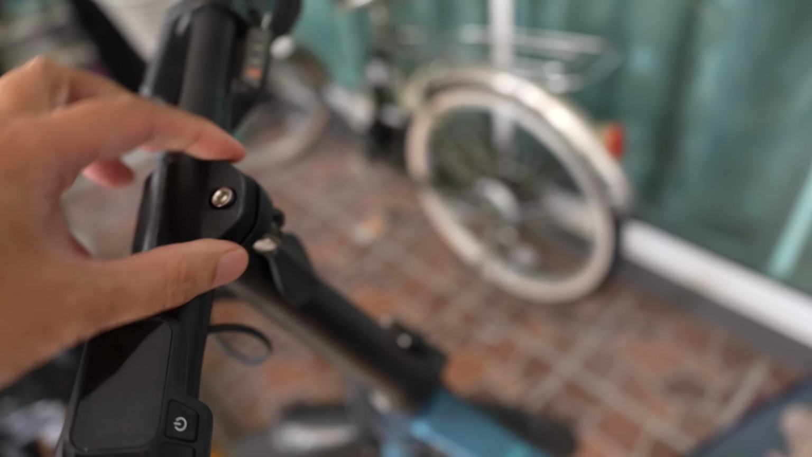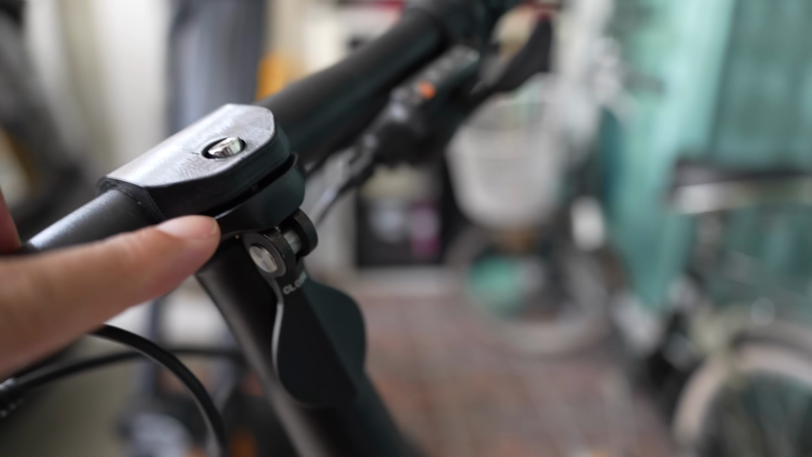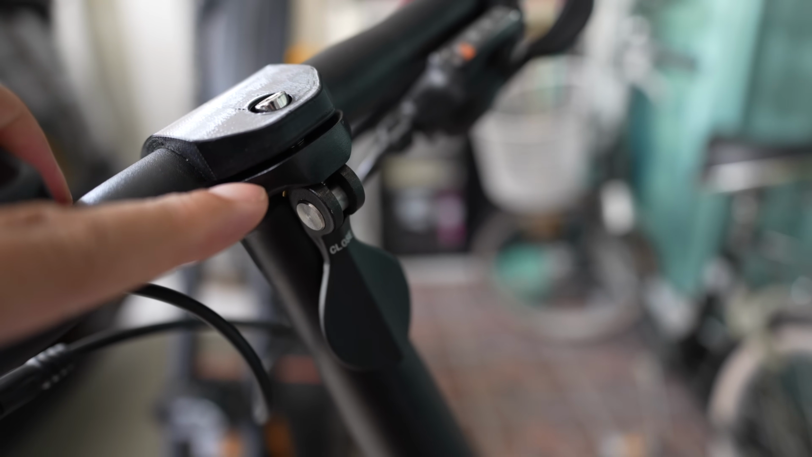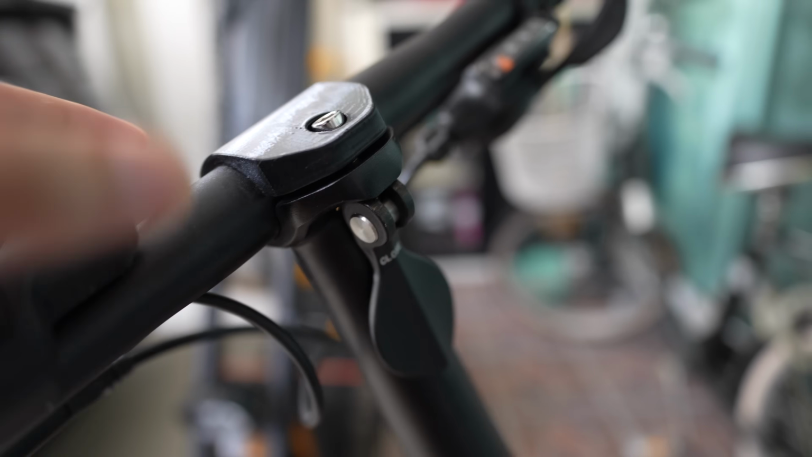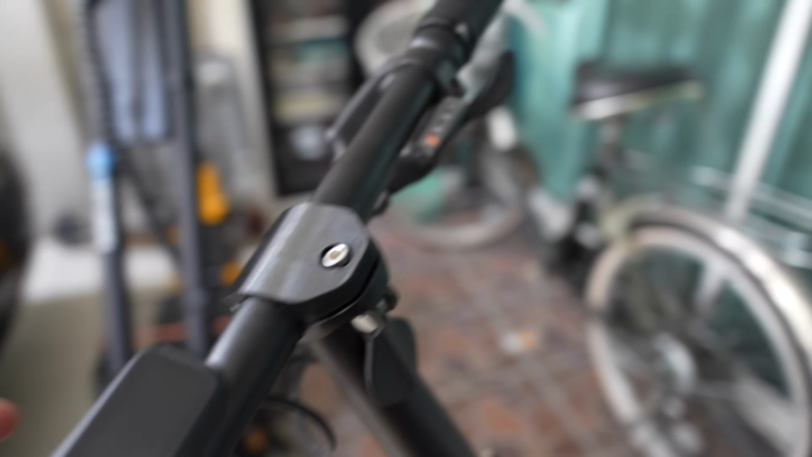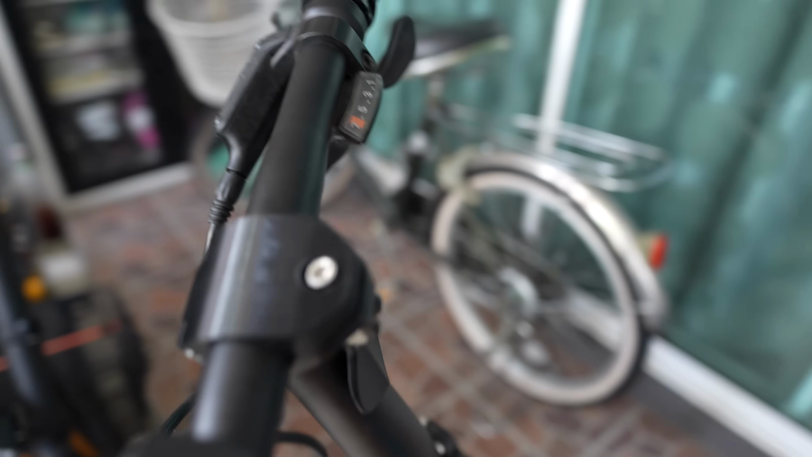But you see here, the gap here is almost the same as the aluminum part, but with the PETG I will have a smaller gap to create the same friction on the handlebar. So it's quite stiff, the polycarbonate. I think you can just replace the aluminum with this.